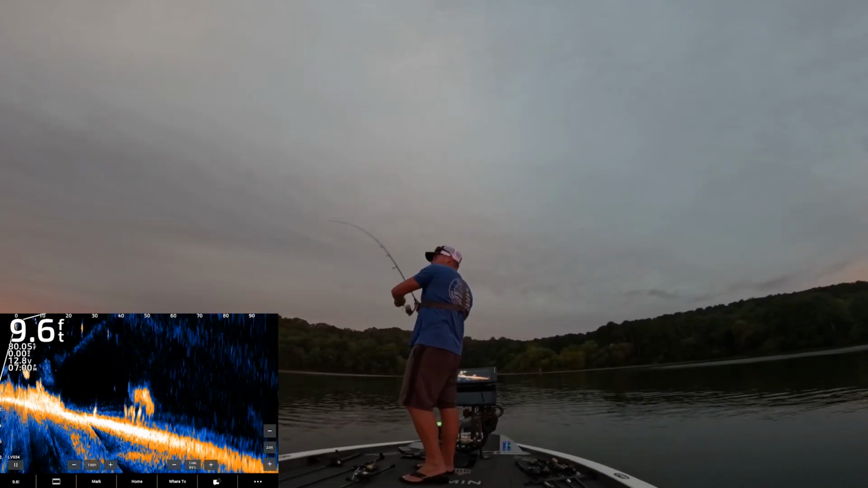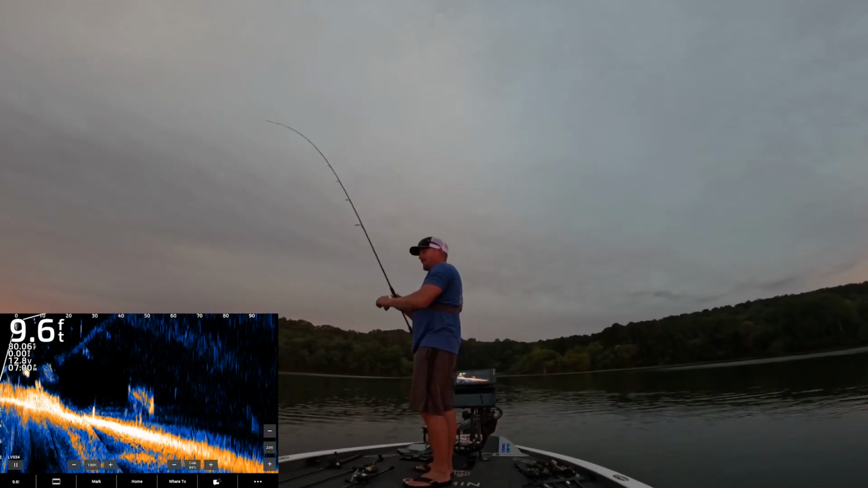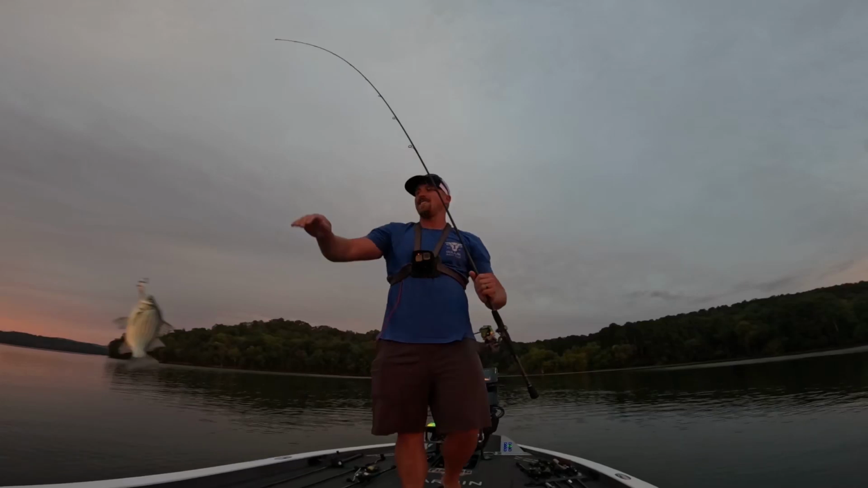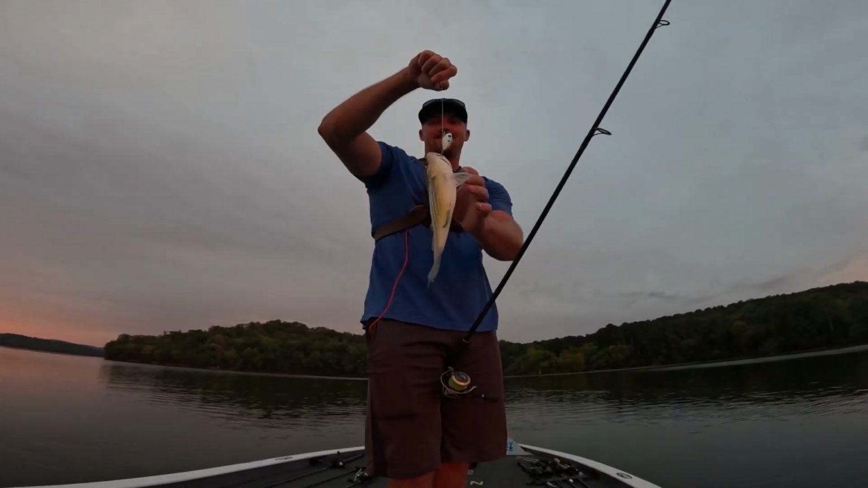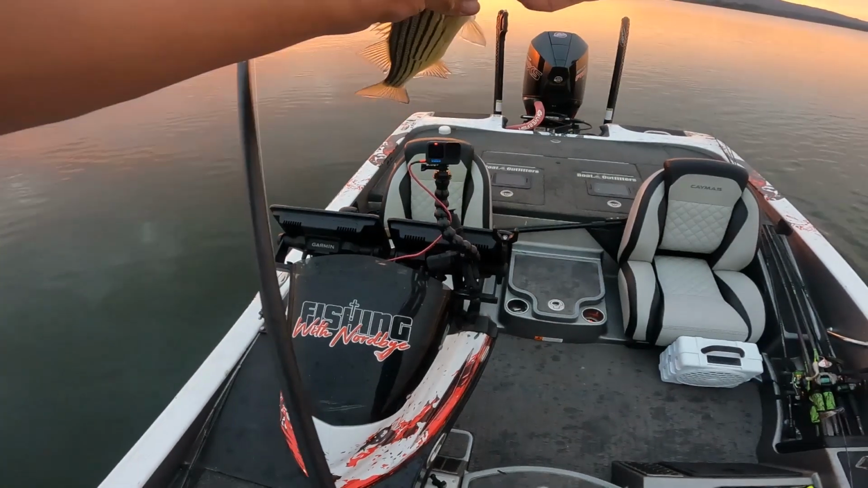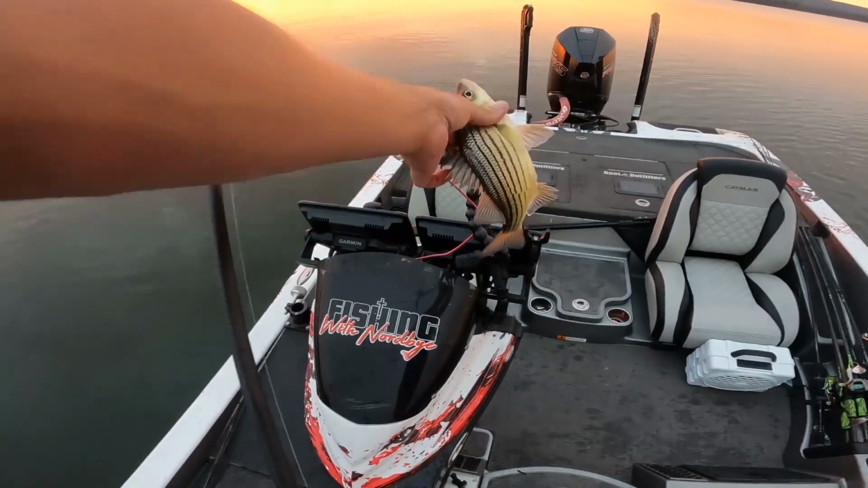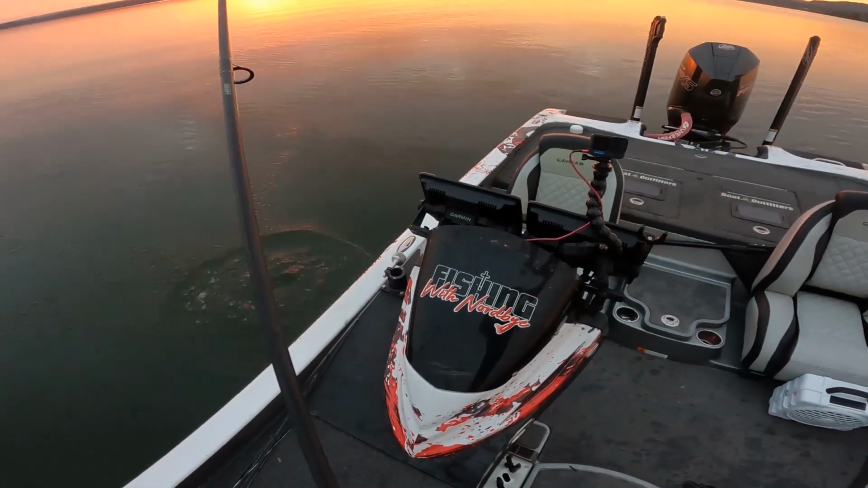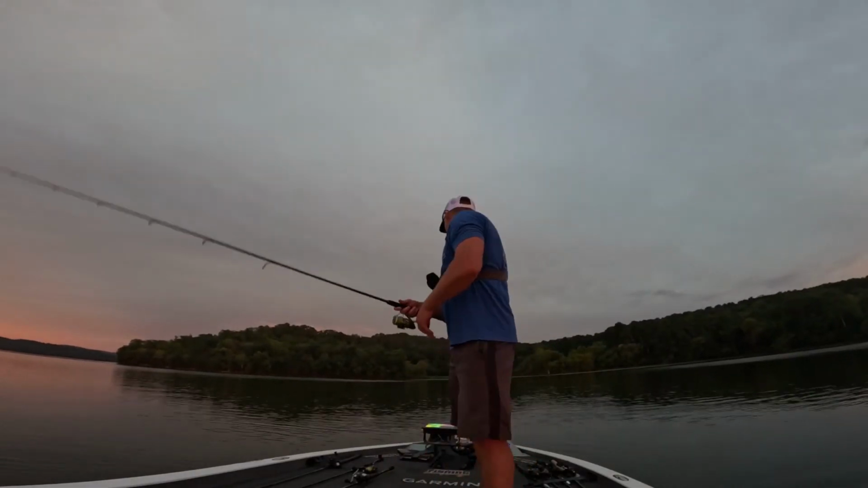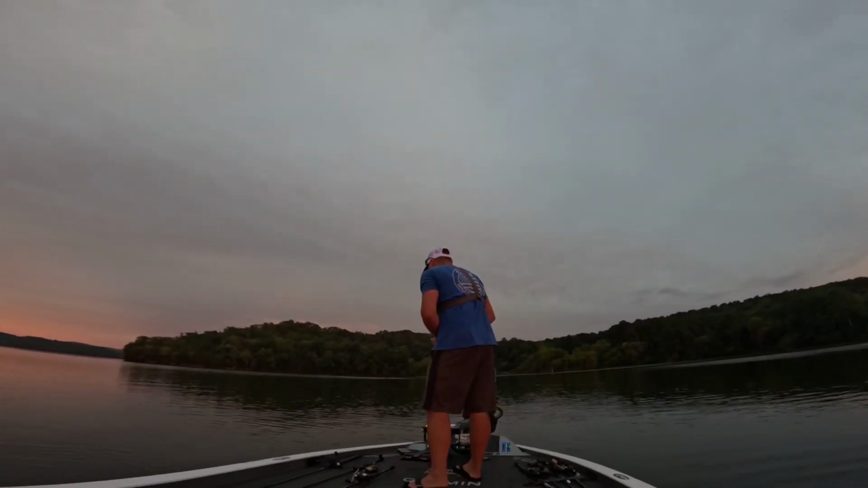There's one. Ate it on the fall. What is it? First cast at the little bitsy trap. That's funny. Right in the sunset. Look at that. And it's a big yellow. So the cool thing is those 5-6 pound largies will be in here eating the yellows sometimes.